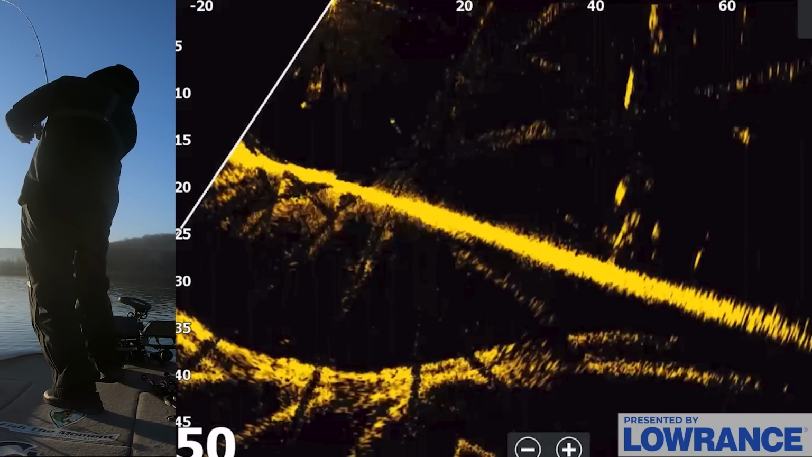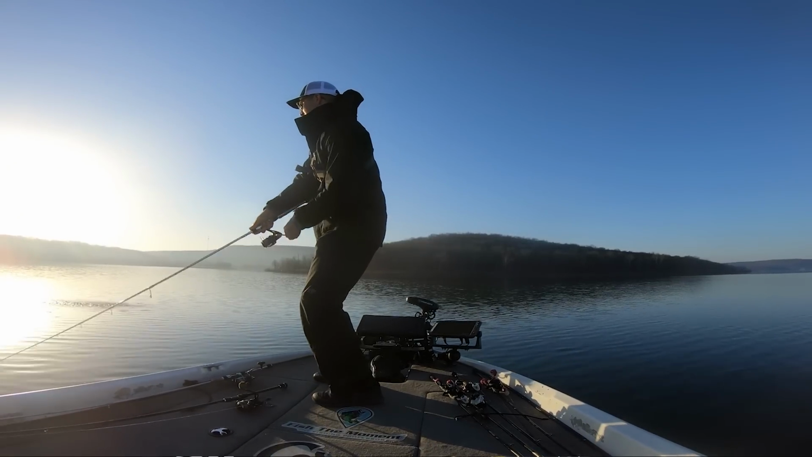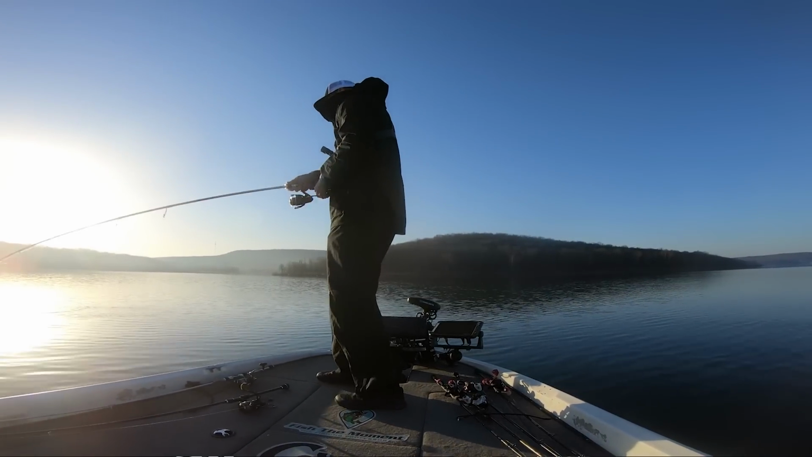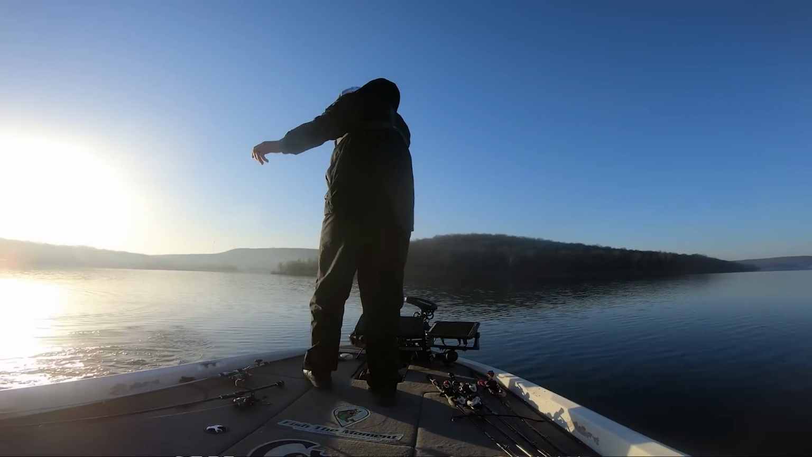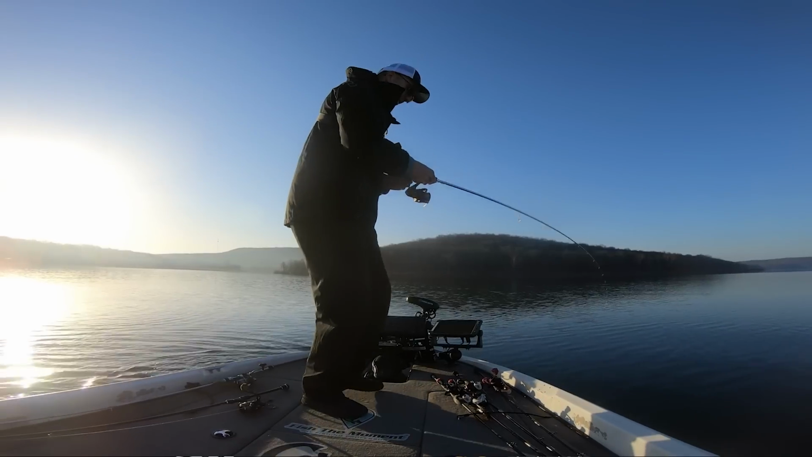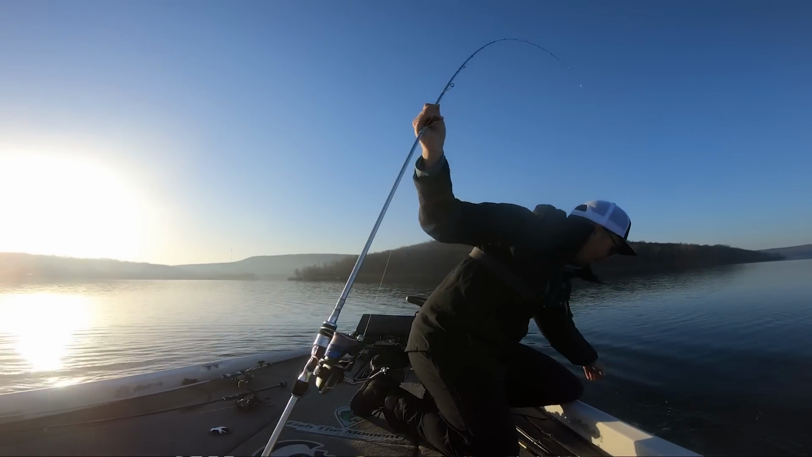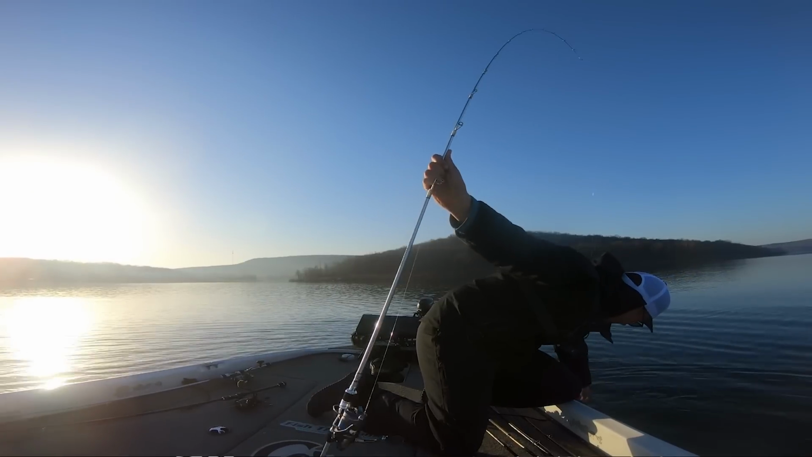There we go. Last one. Ooh, good fish here on the hover rig to start the morning. Graph these fish up. They are all over this spot right here. An absolute pile of them. That is a nice smallie to start the day. Hover rig with the hover tricks. Couldn't get him to eat anything that was falling really fast. That hover rig did the trick. These smallies out here on Tennkiller love the hover rig.